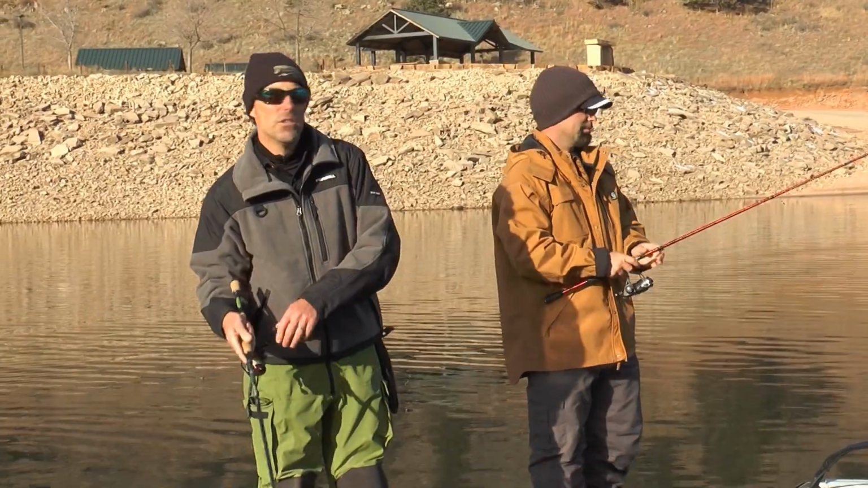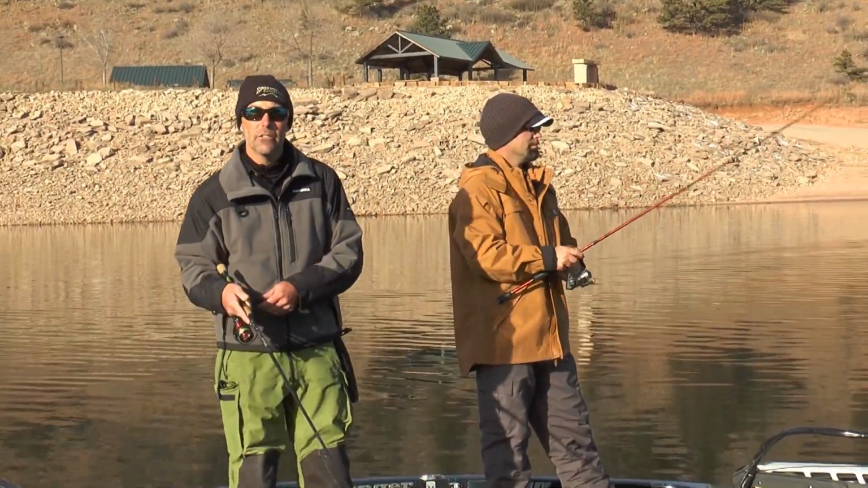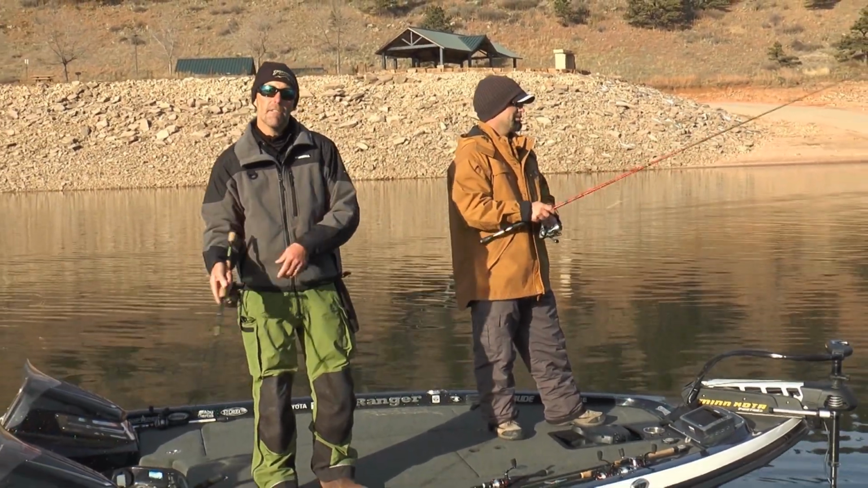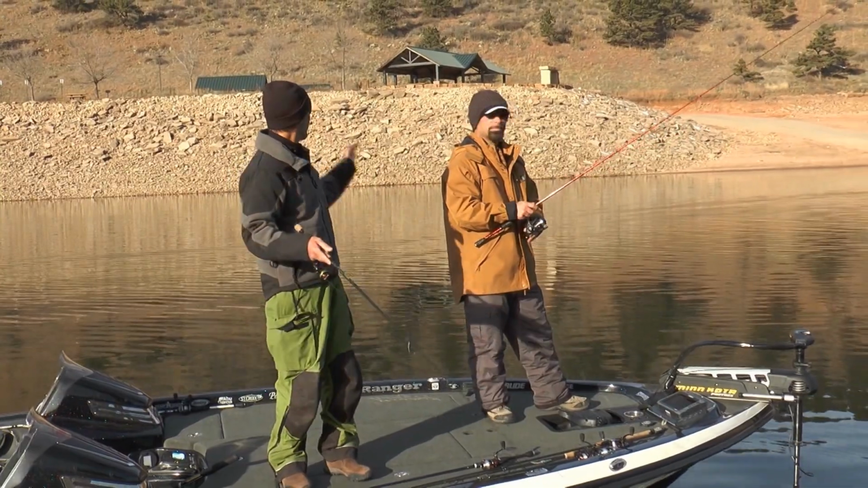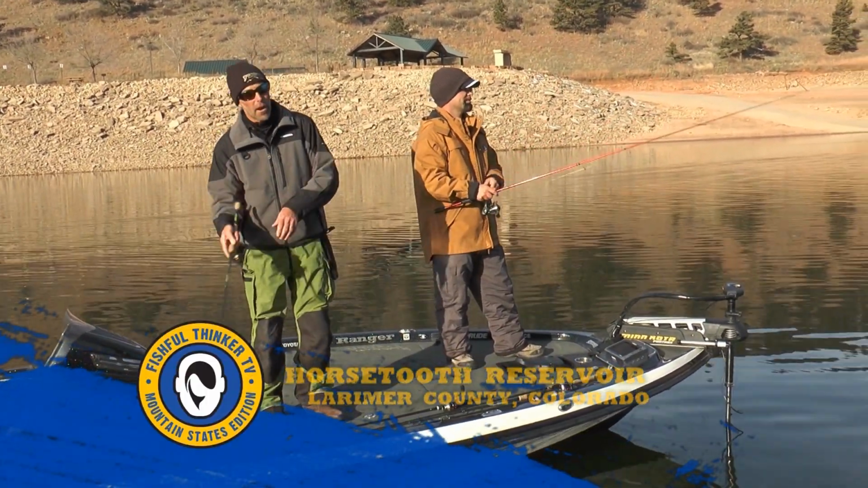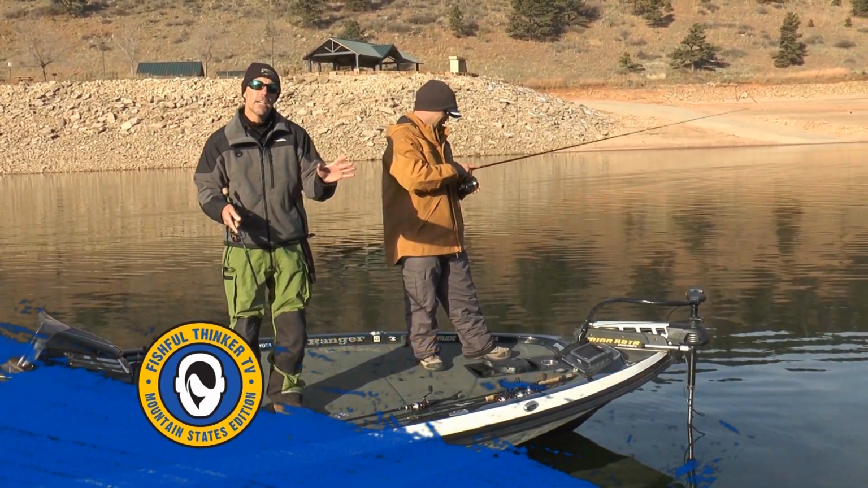If you've seen the show very much, you've seen Ronnie a whole bunch of times before. He guides with us at Fishful Thinker, and guess what, guys? We're on a lake that we guide on a regular basis. We're on Horsetooth Reservoir here in Colorado. It's December. Doesn't look like December, but it is. It's cold out, about 30 degrees. We're targeting trout. We might catch some smallmouth, we might catch a walleye or a splake, but we're targeting trout.